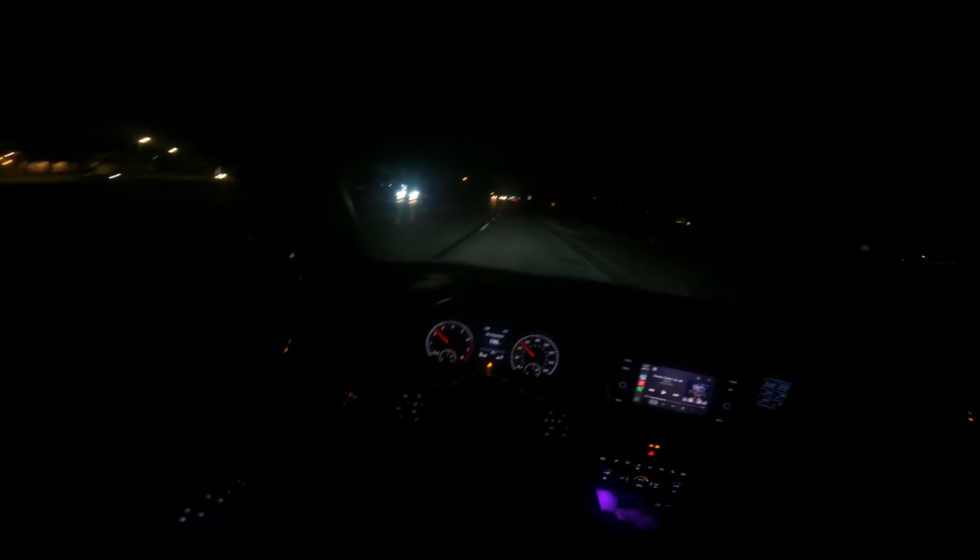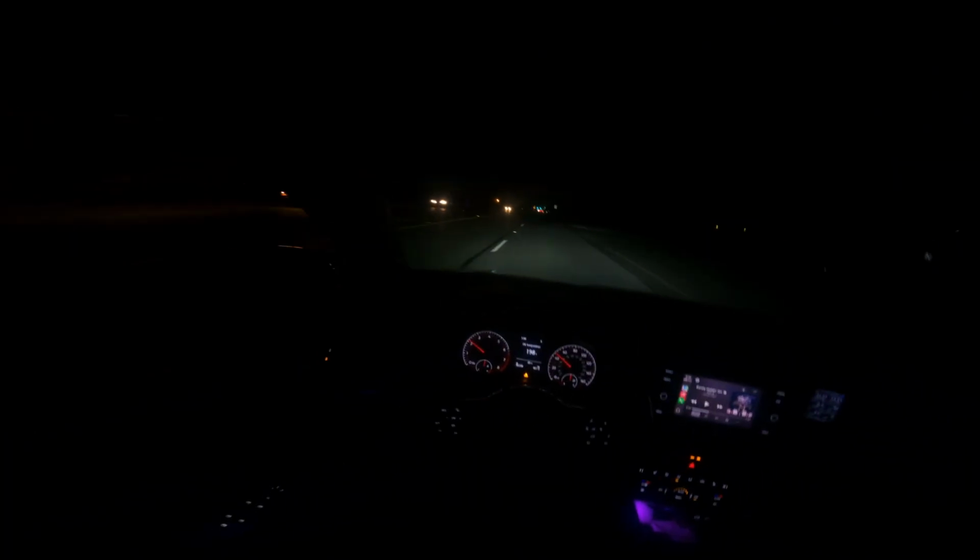That Supra has to get down, dude. There ain't no way it doesn't. How that moved, I have never seen that Supra before, but I promise, that has to get down.